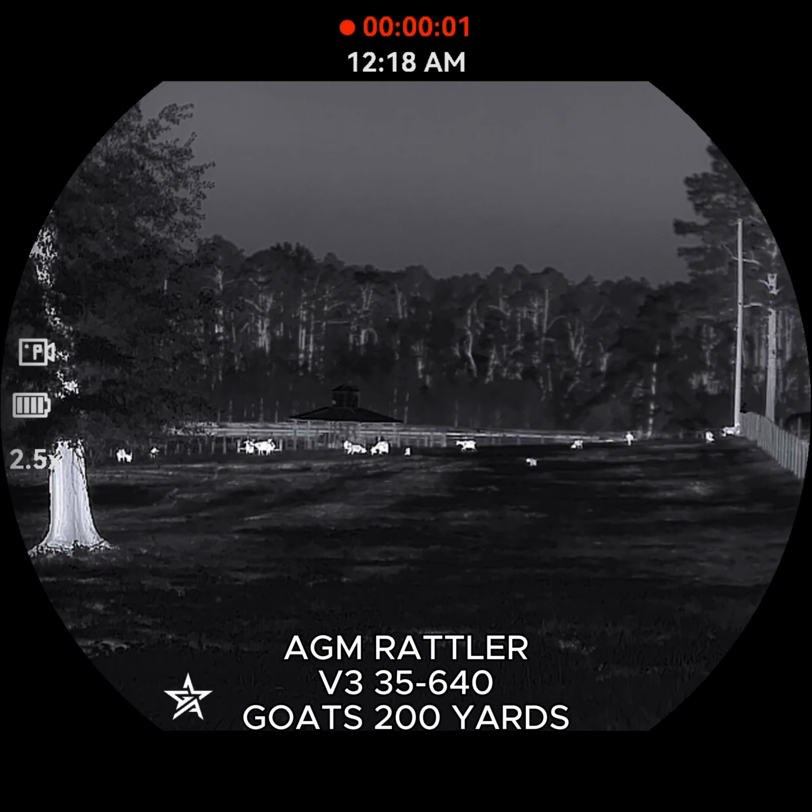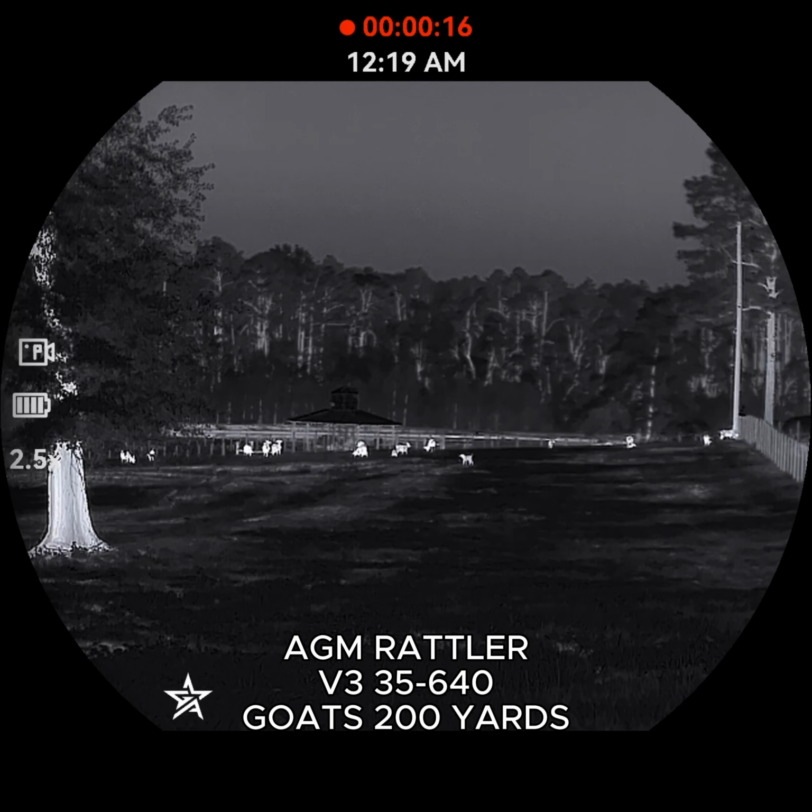Now, when we're talking about the 640s, if you're somebody like me and you want the best overall image quality that you can get and it is within your budget, go ahead and jump on a 640. You'll be very happy with it and it'll serve you for a long time and you'll be very satisfied.